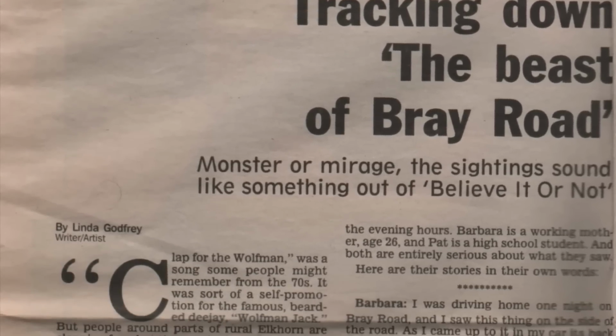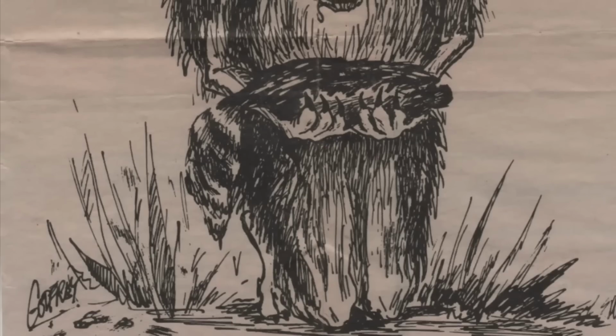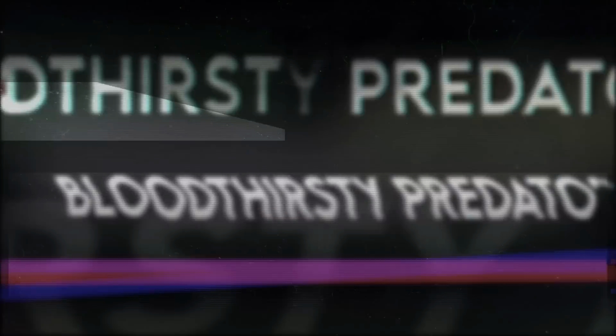Most recently, in February of 2018 and July of 2020, in Spring Prairie and Lyons, both in Walworth County, purported witnesses saw a big, hair-covered upright monster. Is it possible that this really is the beast that lives on Bray Road?